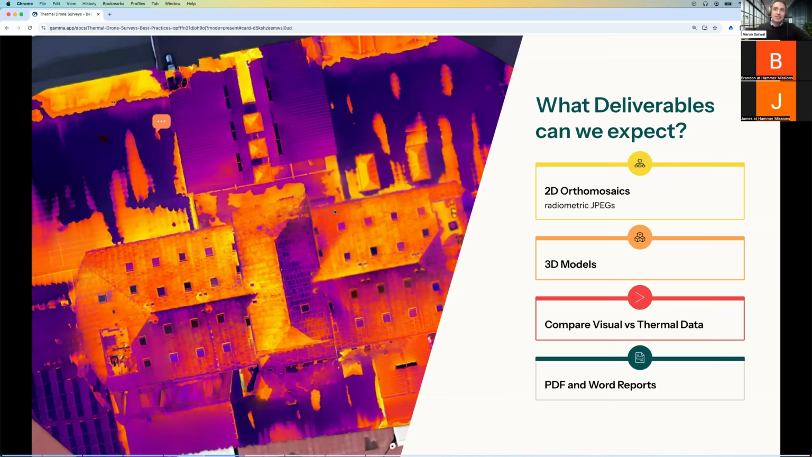these different thermal images. It's called an orthomosaic, which is a bit of a mouthful, but it's a word indicating that these images have been scale corrected. So they're actually usable for measurements and they have the right scale. That's done through a process called photogrammetry that I'll touch upon a little bit in the later sections.